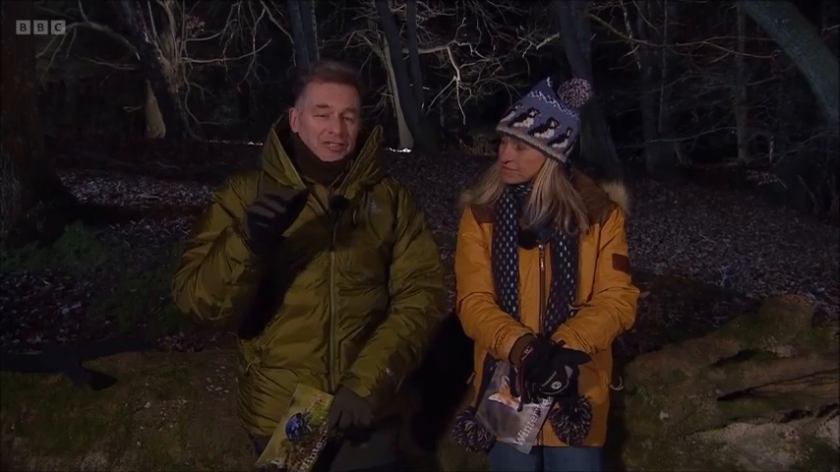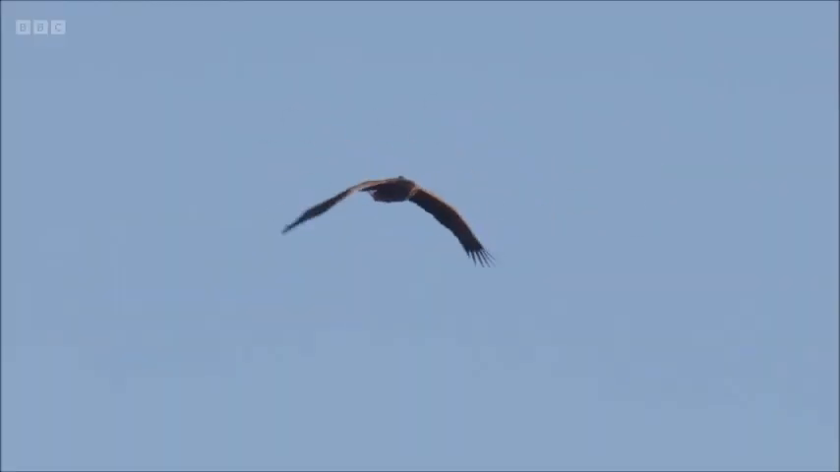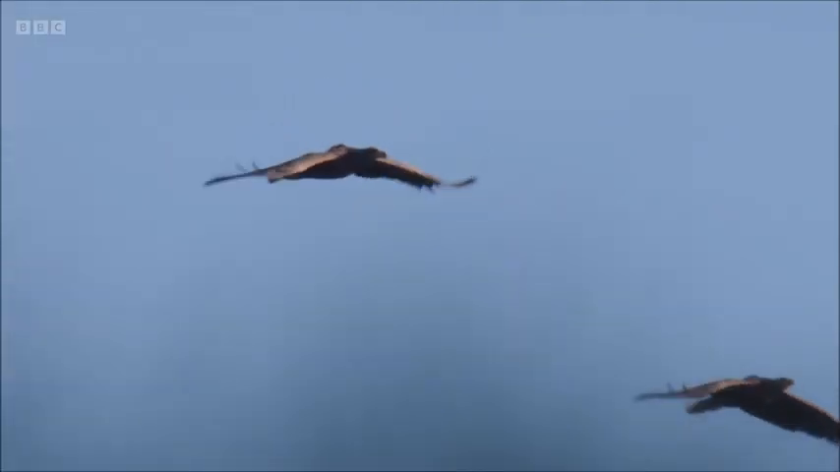We've been fortunate enough to see them here since we've been. Single birds flying around. We've got a pair that have settled here, and they're both satellite tagged. You can see the tag on the back of this bird, but we have seen the pair together, which is a good sign, of course, because they start to breed early in the year. So the fact that they are still together is absolutely sensational. What a bird. Very, very exciting.